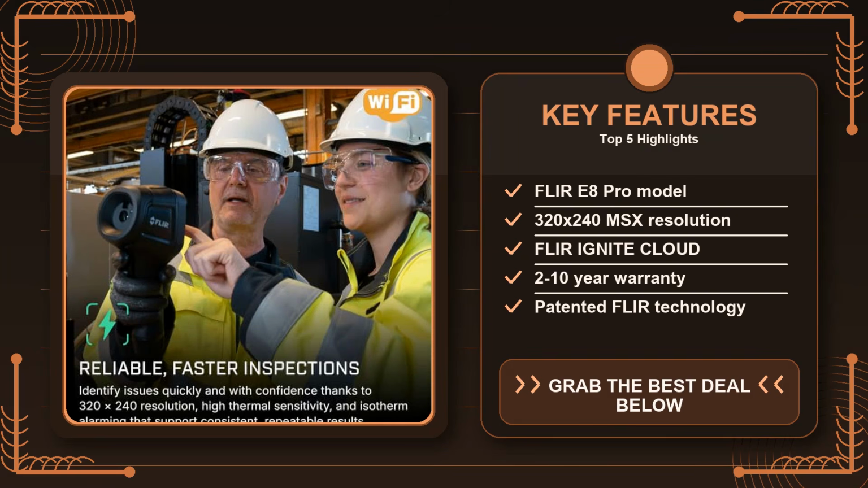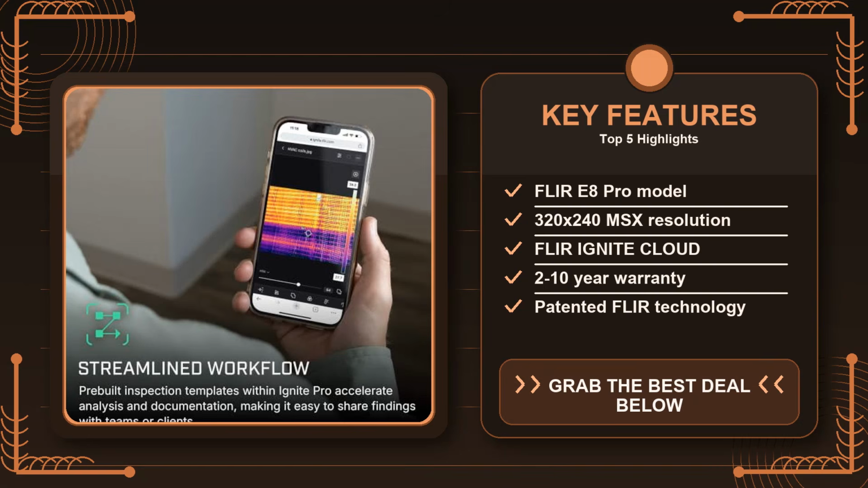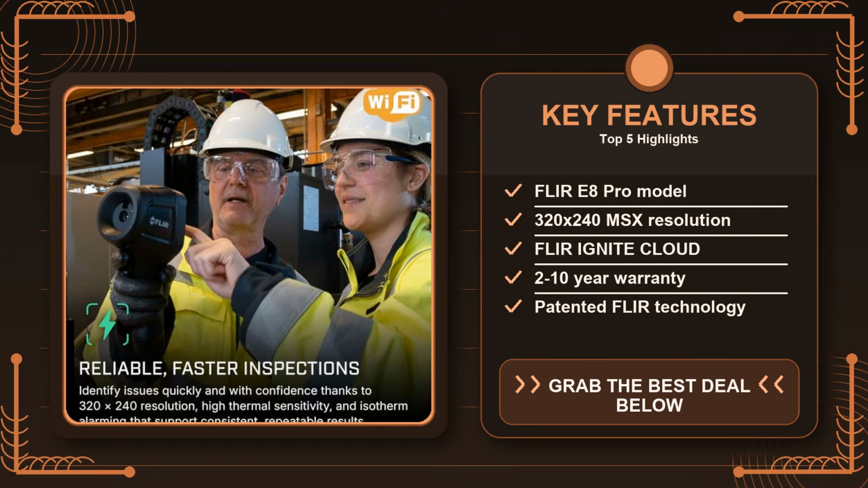Stabilization is an area where the E8 Pro is honest about its limits. It doesn't have built-in sensor shift or electronic image stabilization like some higher-end video camcorders. In my experience, if you're walking briskly with the camera handheld, the image can wobble enough that fine details blur. For most inspection work this isn't a deal-breaker, you're usually pausing to take a shot anyway, but if you plan to do smooth handheld video walkthroughs, you might need an external gimbal or a tripod to keep the frame steady.